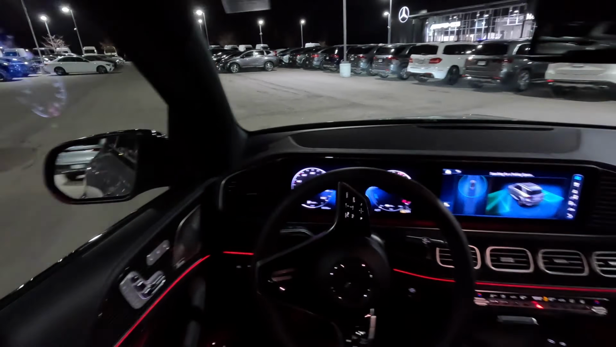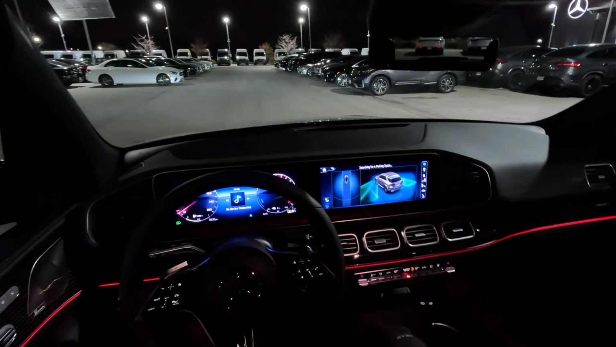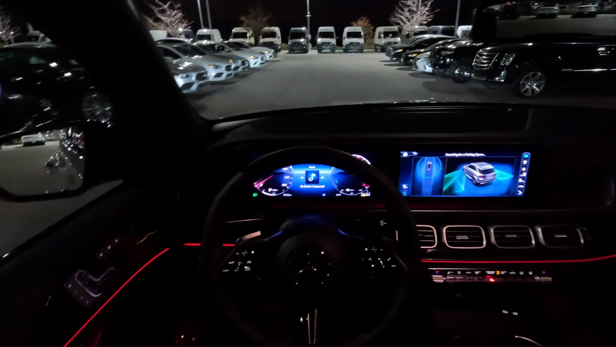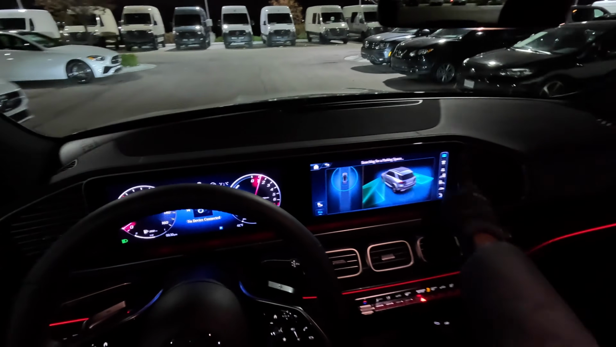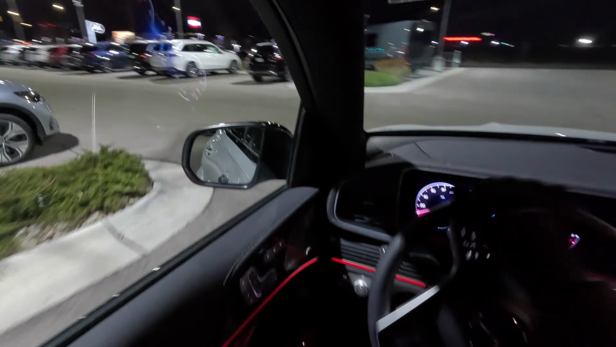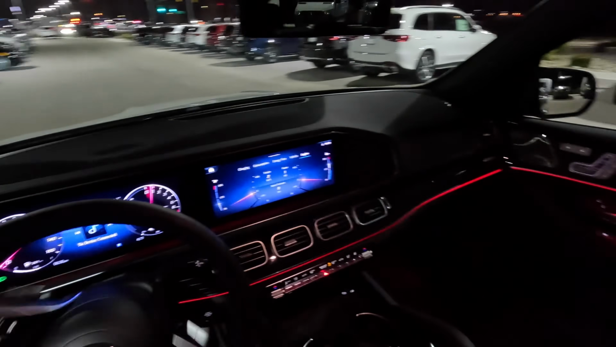There is no parking here. I have to go to the other side. So there is more than enough parking here. Should be able to find something. I wonder if it's looking for those paint markings when it's trying to park. I'm just gonna cancel that. It's not able to find parking, but we have an active parking system here in this car. I'm just gonna park next to the GLS 450.